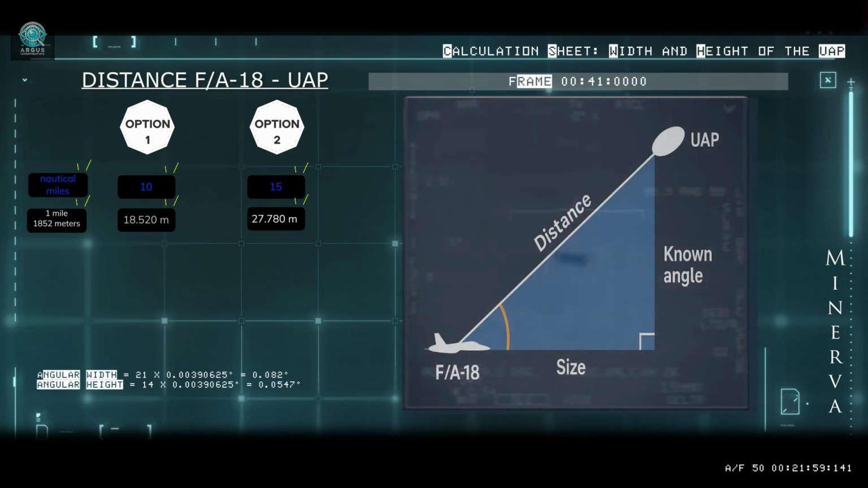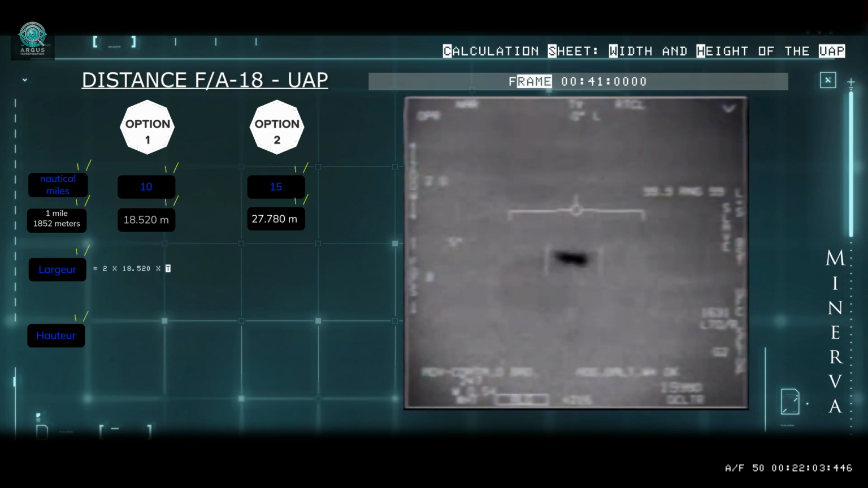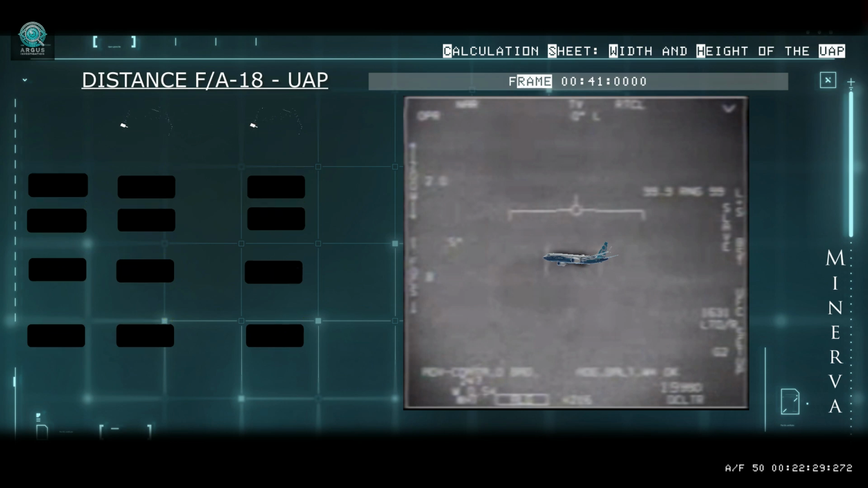To determine the real size, we apply a trigonometric function. Since the angle is small, we can simplify using the tangent formula. The results do not indicate a drone, nor a cruise missile. What we are observing measures between 26 and 39 meters in width, depending on the distance, and between 17 and 26 meters in height. It is as large as a commercial airliner, but it doesn't fly like one. The sky doesn't lie, neither do the numbers.